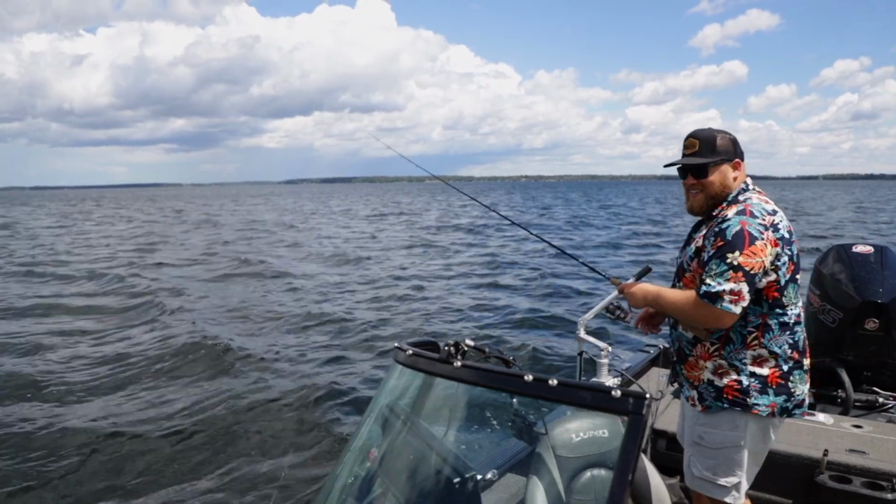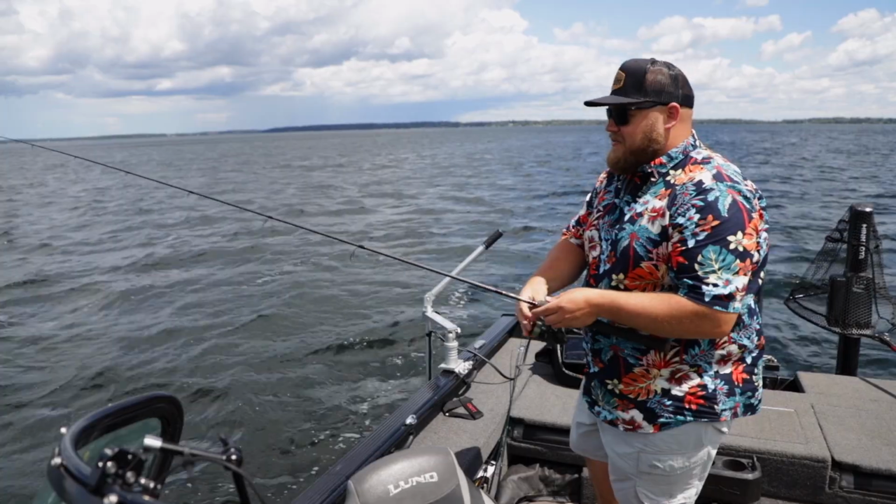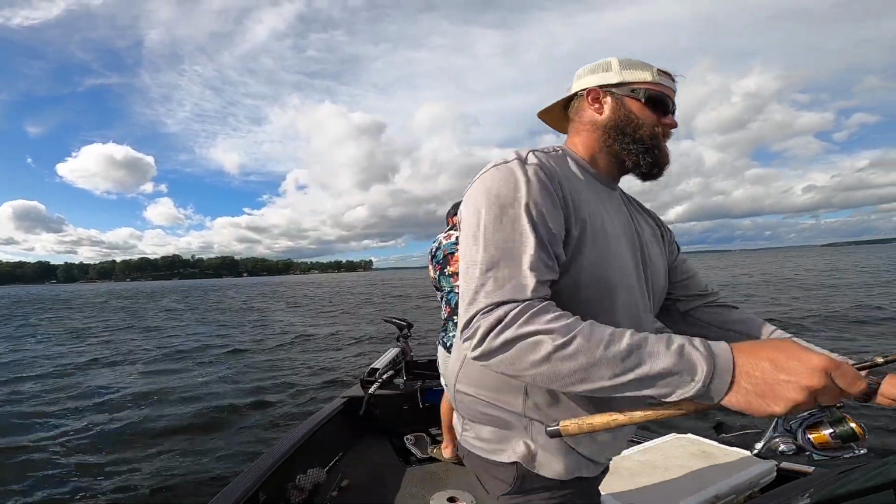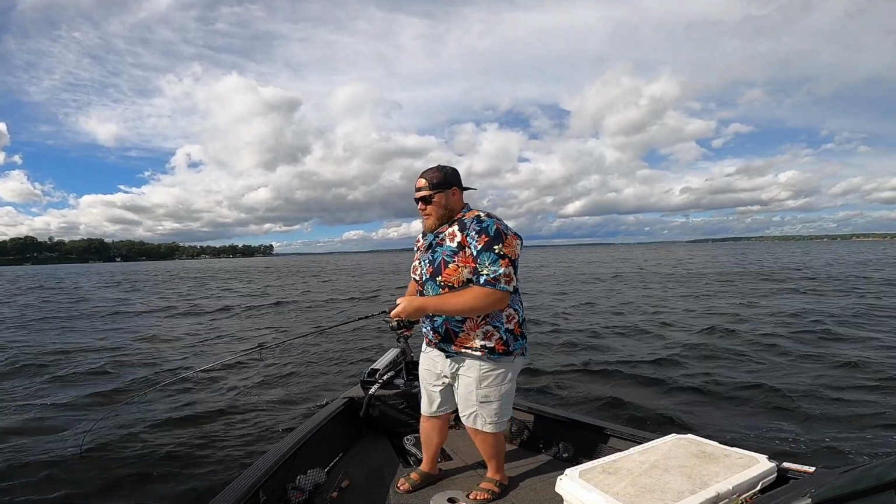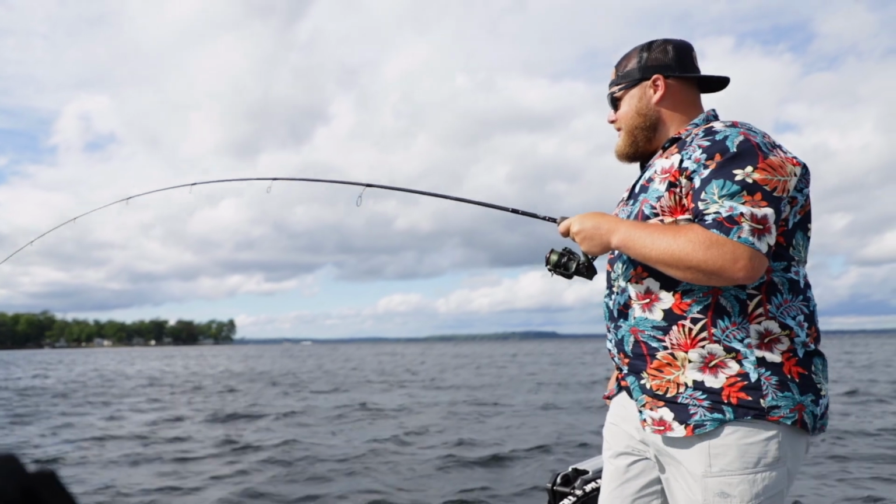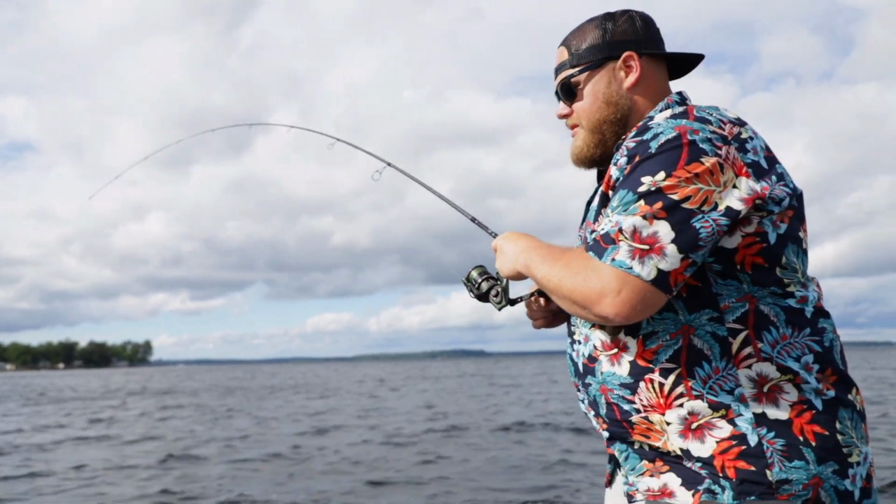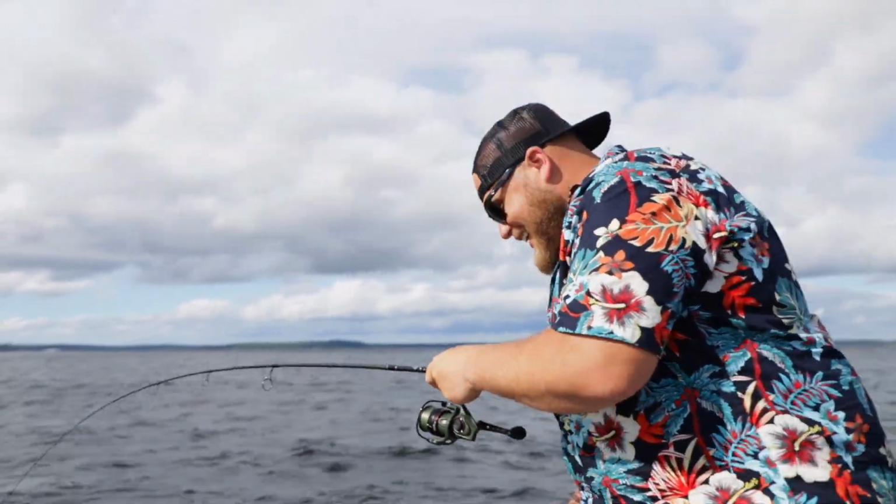They got smarter. I gotta try the Ned Rig again. I just have so much confidence in this dumb thing. I got this model right under your helmet. I don't know what this is. Pike? Question mark? It's gotta be a pike. Or it's a good walleye. Oh, it's a smallie.